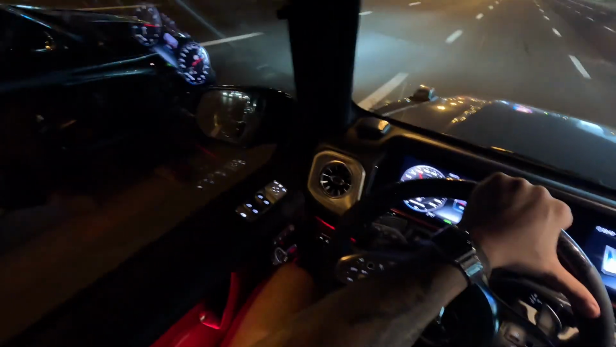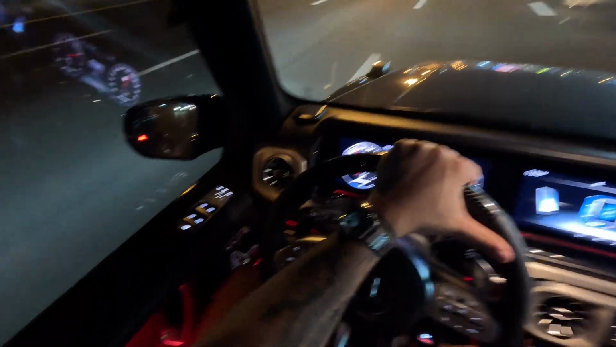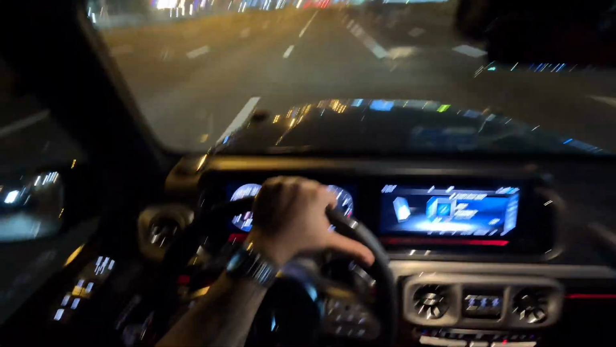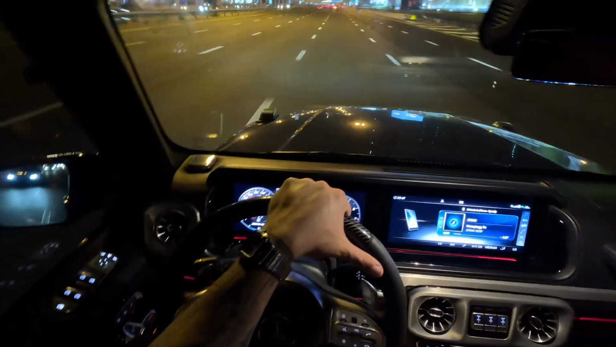We got what looks like an E63 AMG right next to us, nice murdered out. Looks like he's got it on coils. Yeah, he's got some lowering springs, and he's got some carbon fiber extras on it. Looks nice and clean.